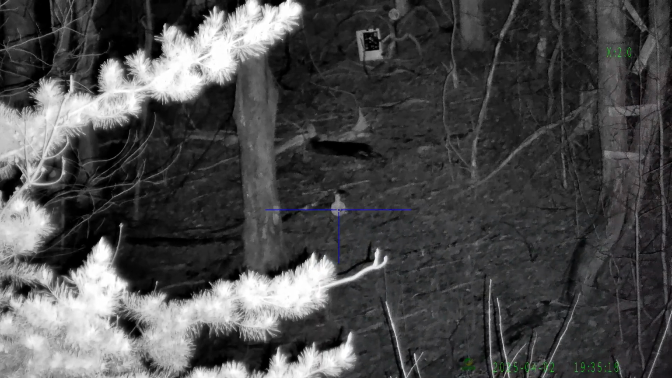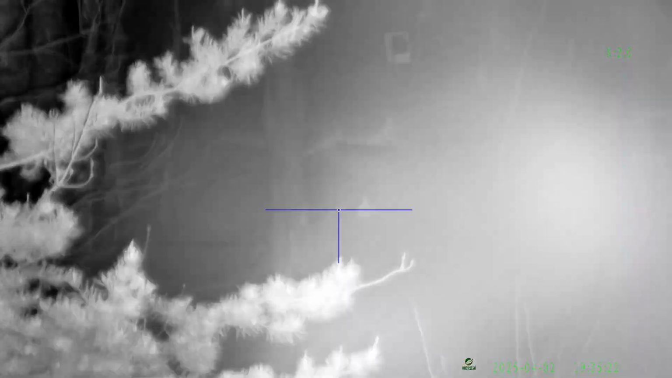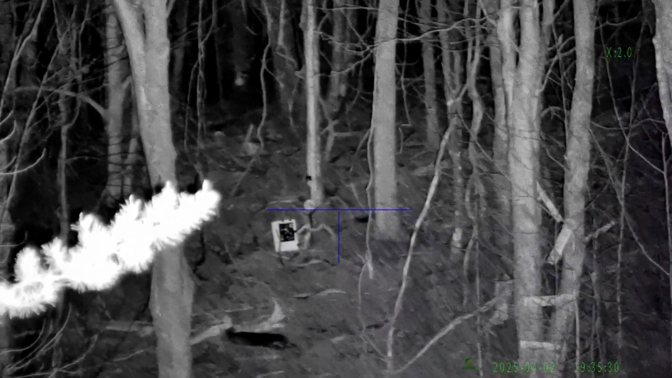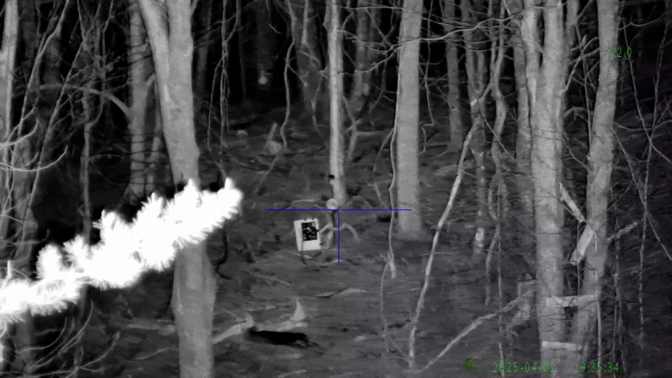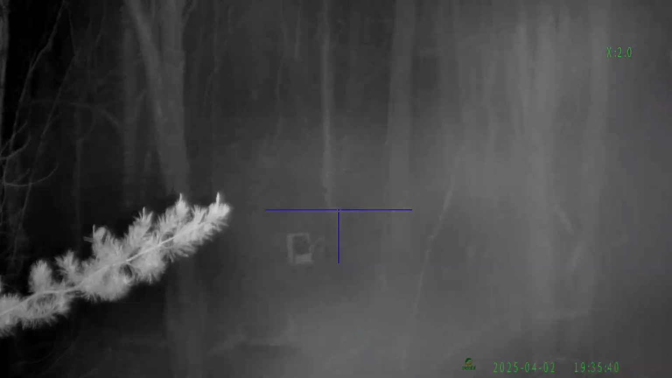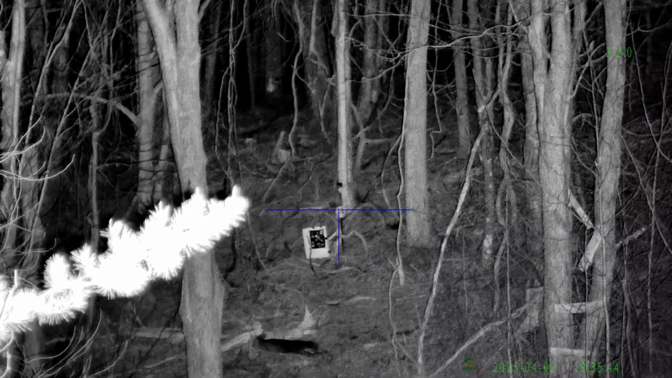I hope that comes through in the recording. Smoked. 80 yards. Clear as crystal, buddy. 100 yards. Now, this is the one that's against the post. It doesn't react as well as the other ones do. Yeah, there we go, baby.